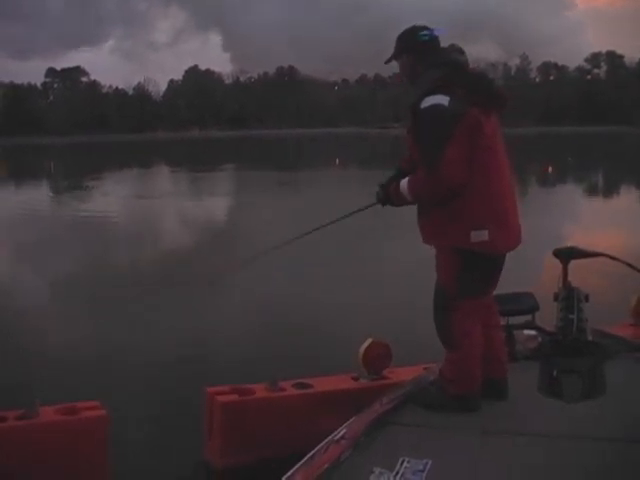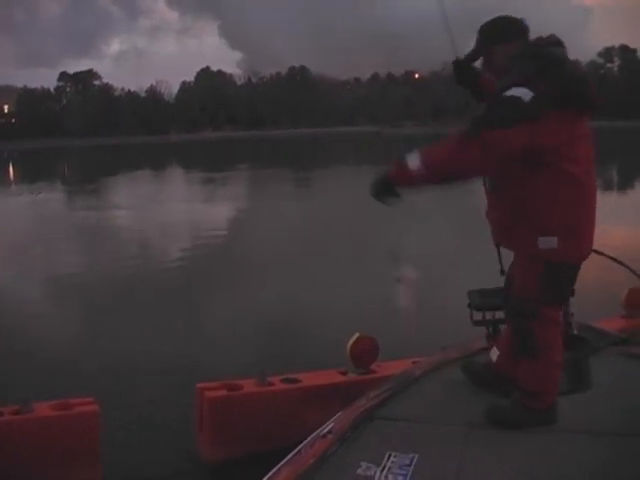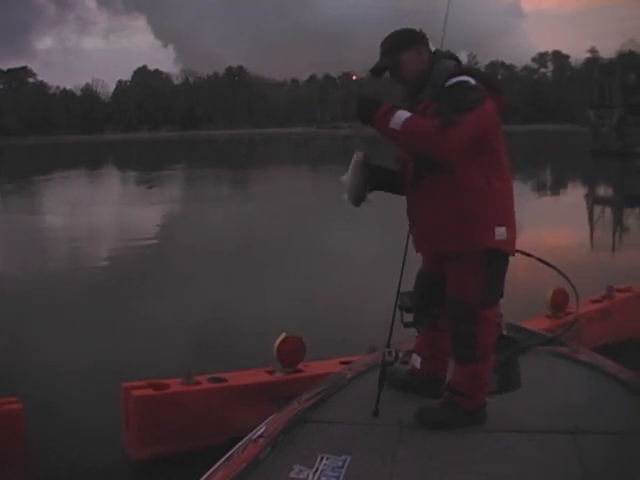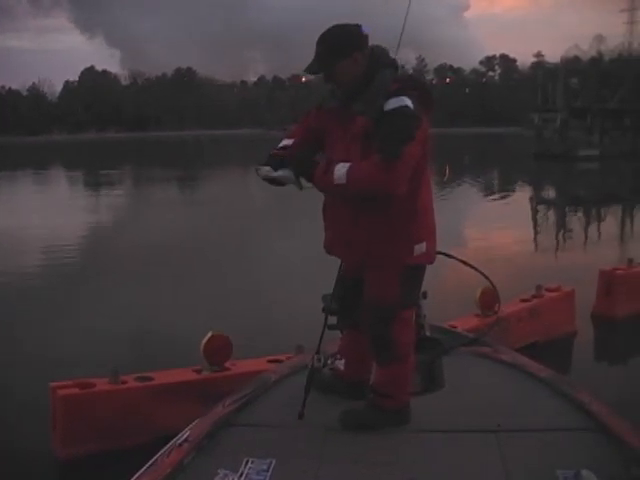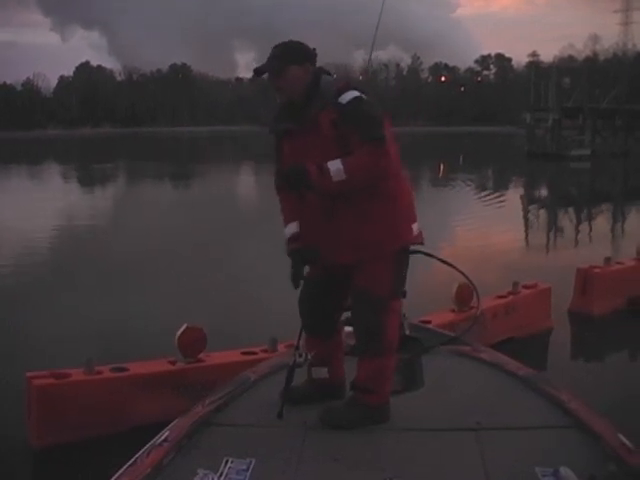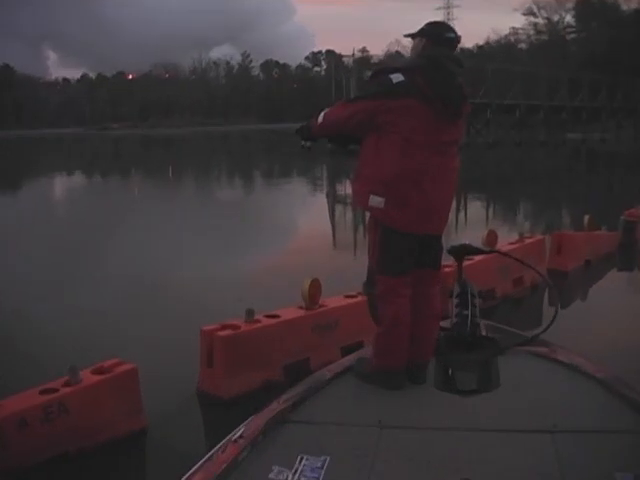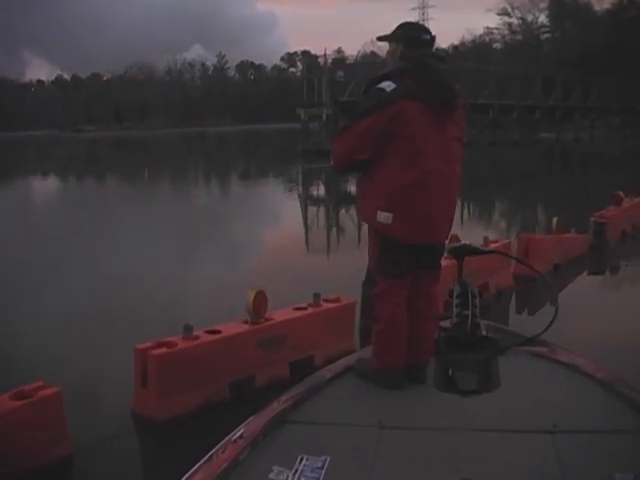Alright. Not a big guy, but he's hooked under the chin. Cool. Pretty little Lake Wylie bass. There you go, buddy. Alright.